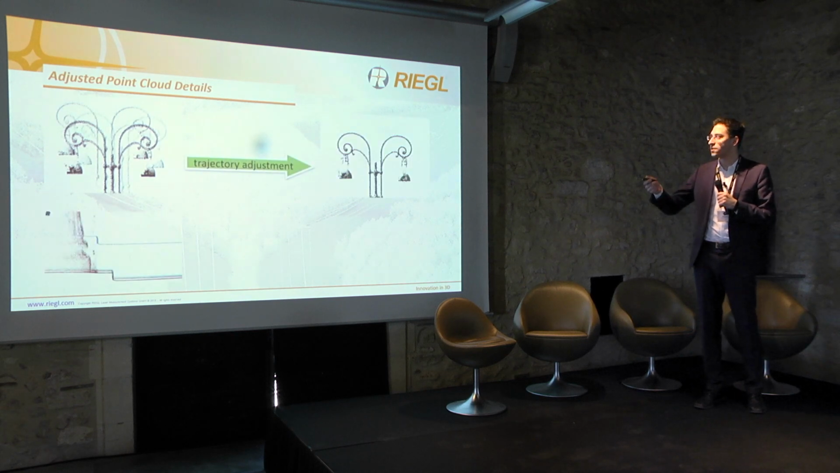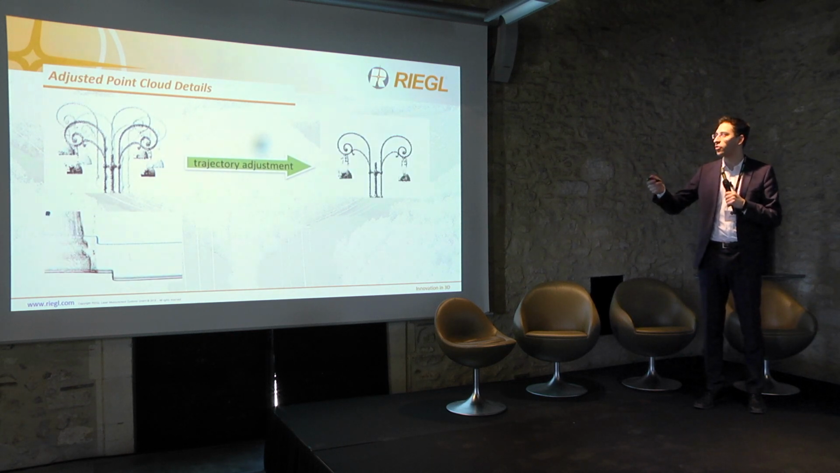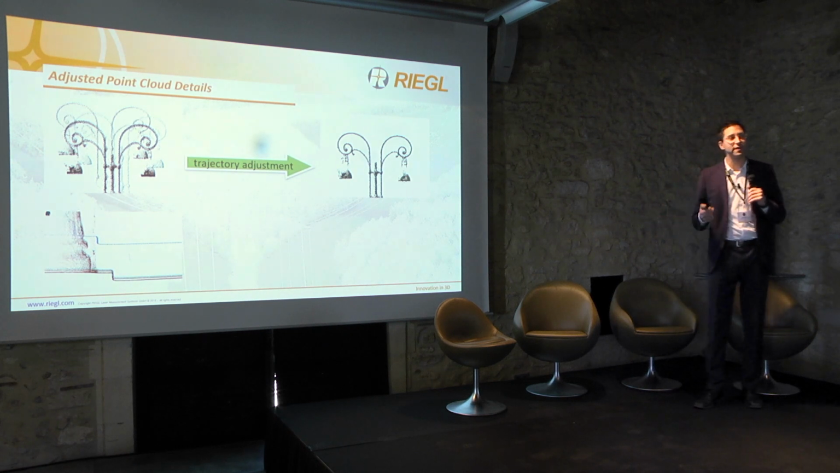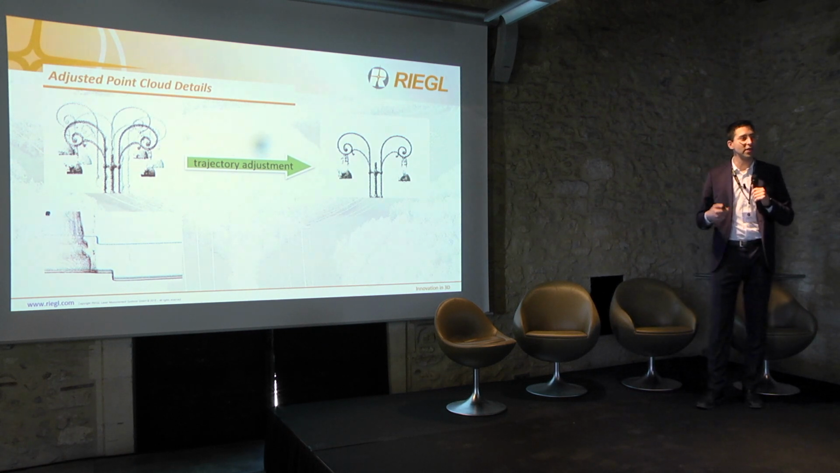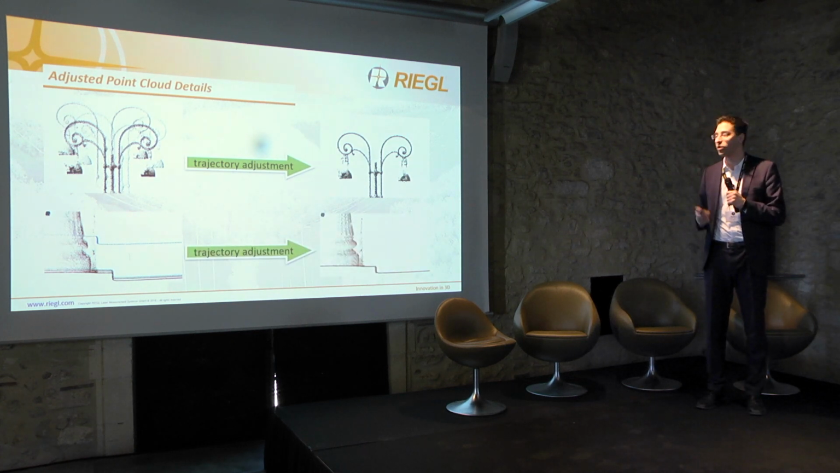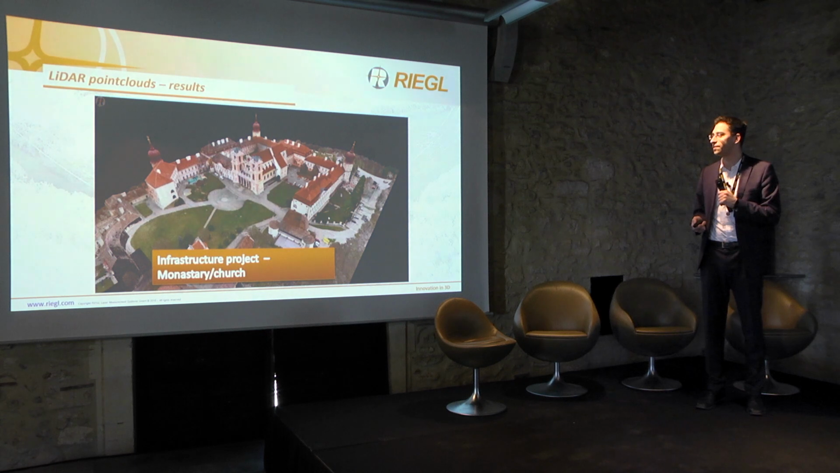So this is how it works from a mobile survey. Again, you have overlapping strips. You have a couple of flight lines or whatever. You merge them by trajectory adjustment, and again, this is what you're seeking. You would like to have one full point cloud that you can use for further extraction of the data.